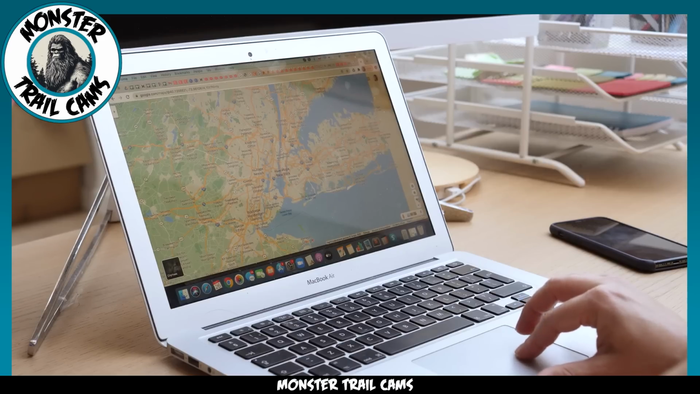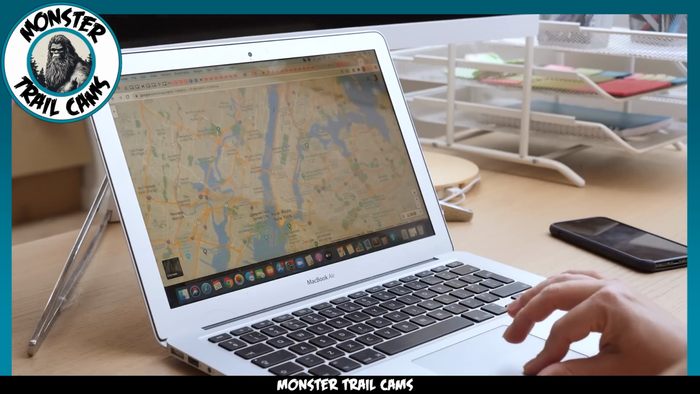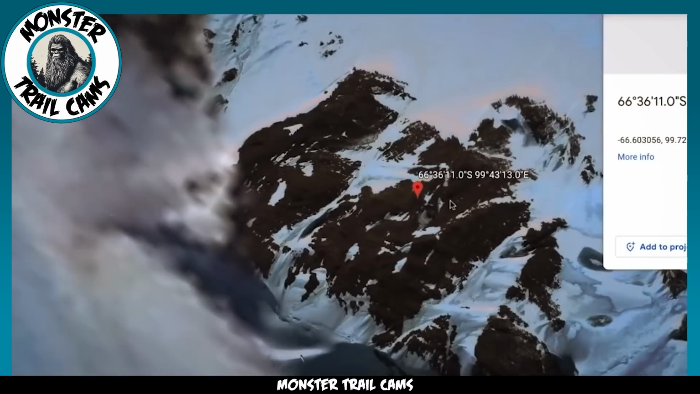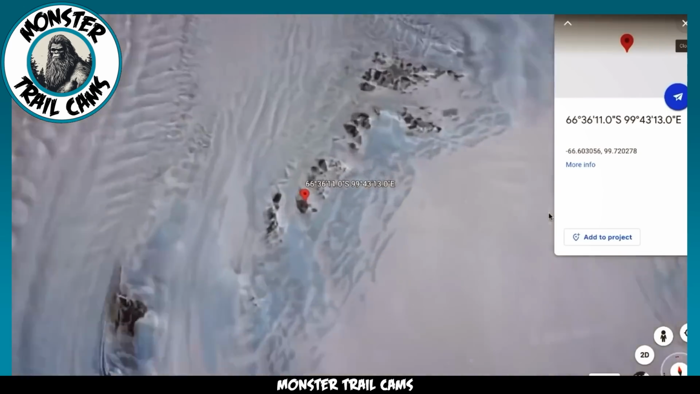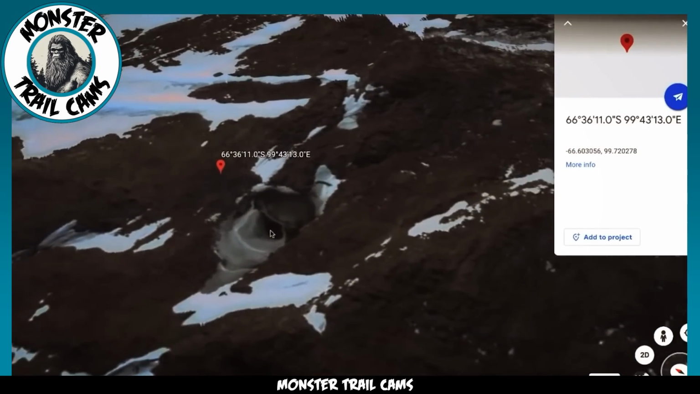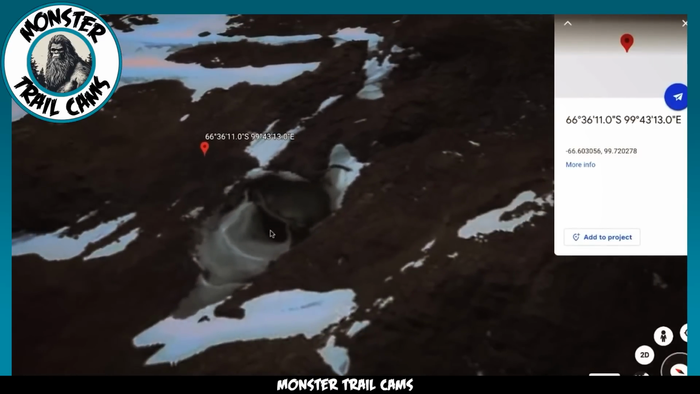A YouTuber, while exploring Google Maps, stumbled upon a peculiar site in Antarctica. In his video, he zeroes in on a specific location displaying what seems to be a dome-shaped structure on a mountain amidst the snow. He points out a distinct opening in the structure, suggesting it's man-made, and notes the material looking like metal or some alloy, giving the structure its dome-like appearance.